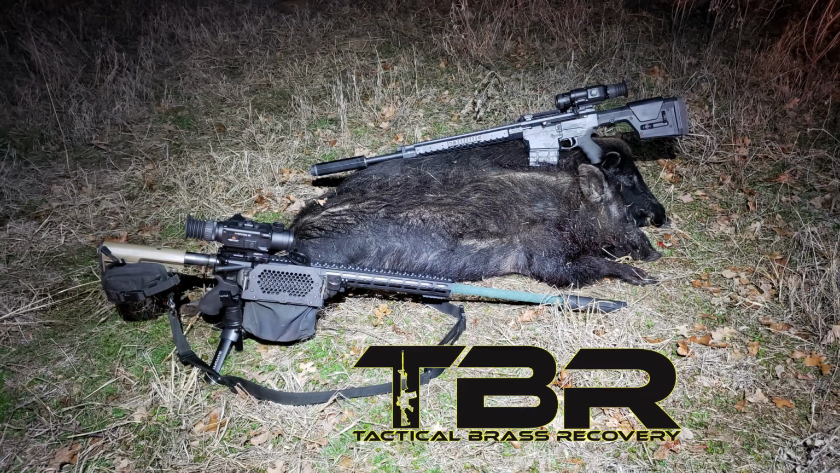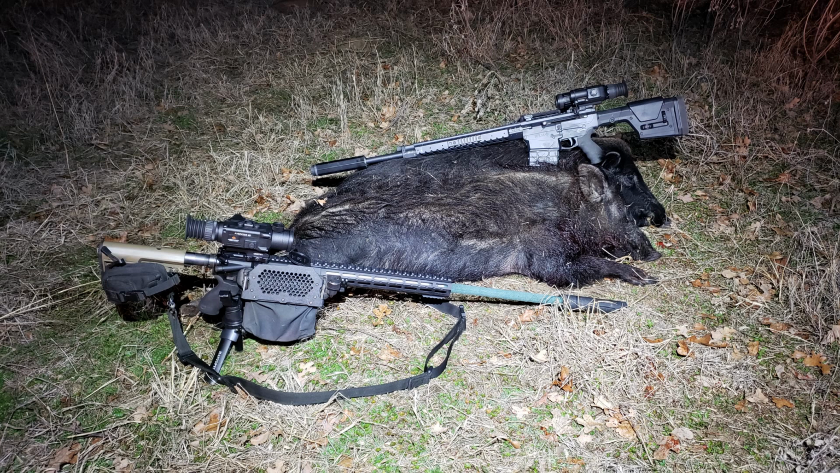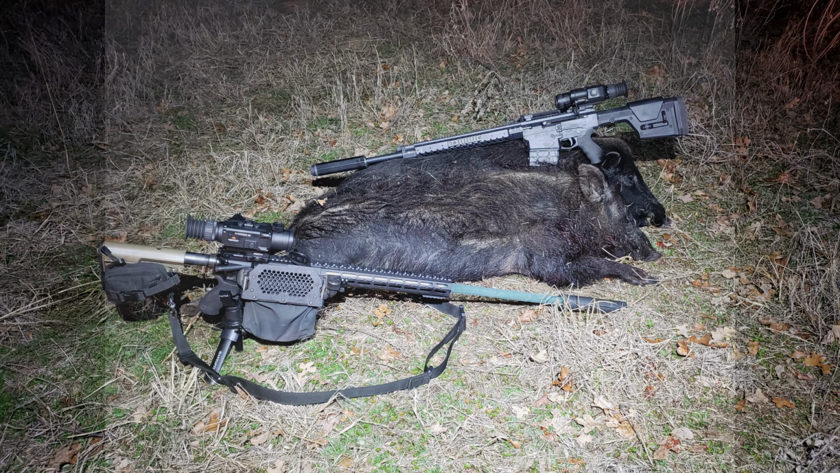As I try to finish off the hogs that are moving around, we think we've got 2 hogs down, and we just need to find them. Fortunately, neither one got very far. Brass Catcher by Tactical Brass Recovery. Ben came away with a 130-pound boar, and mine ended up being a 145-pound sow that was not pregnant.